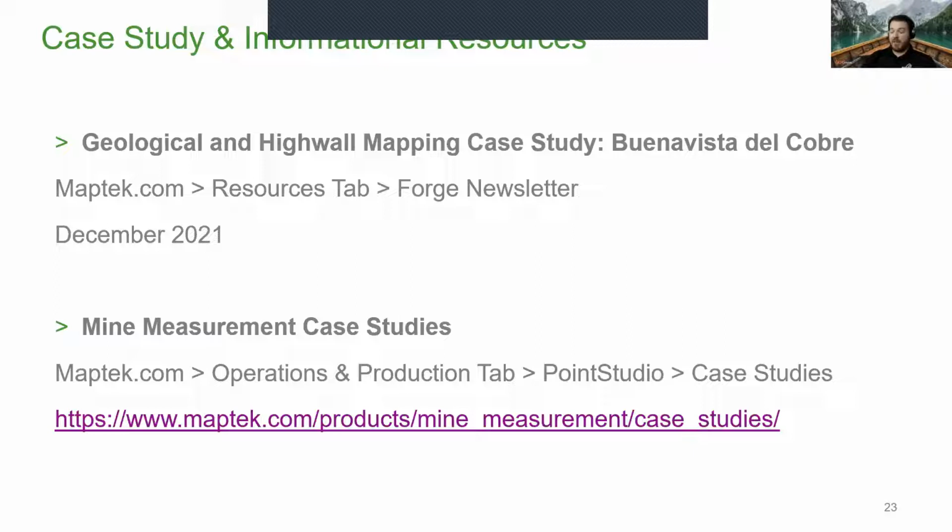That was actually this last year in December 2021 between Maptek and SRK, where they did an entire pit structural extraction or model. So we'll take a quick look at that in a second, but also other what we call mine measurement case studies. So that's anything really to do with terrestrial LiDAR instruments and the Point Studio or Sentry software. So let's have a quick look at that. I'll just show you where they're at, right on our website.